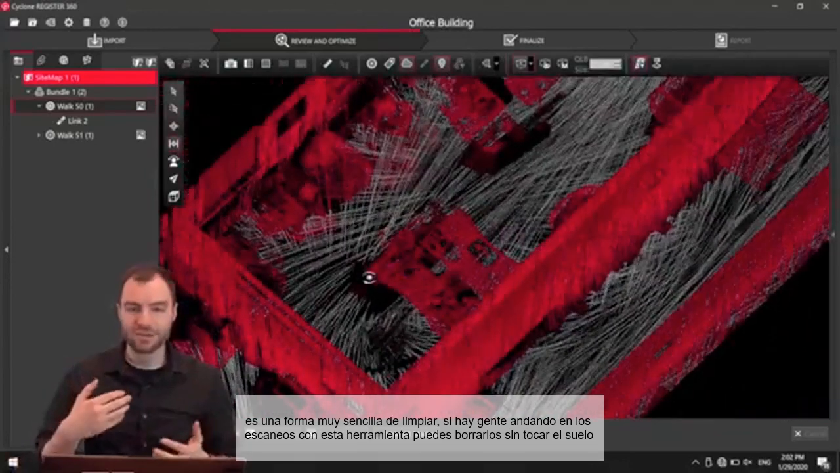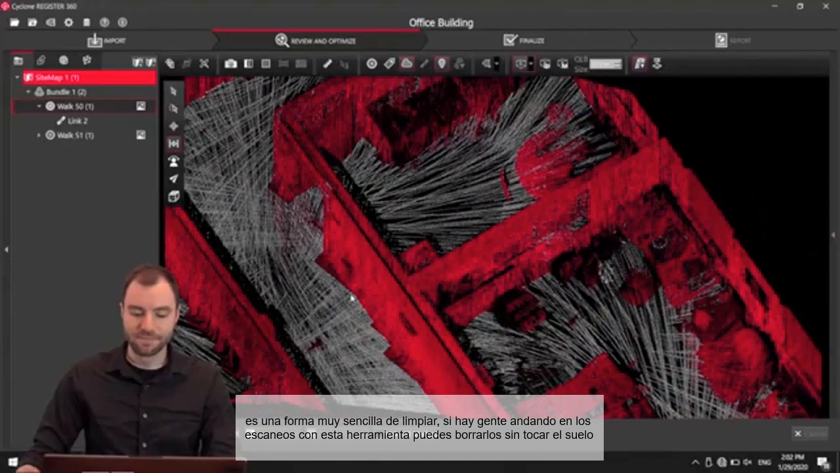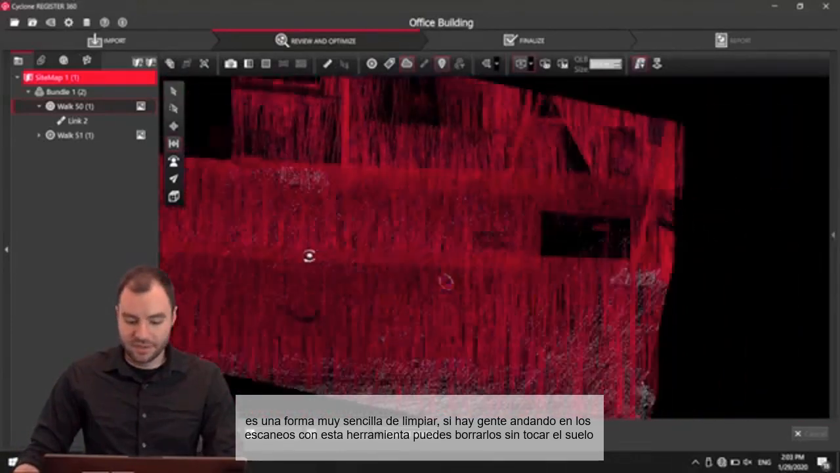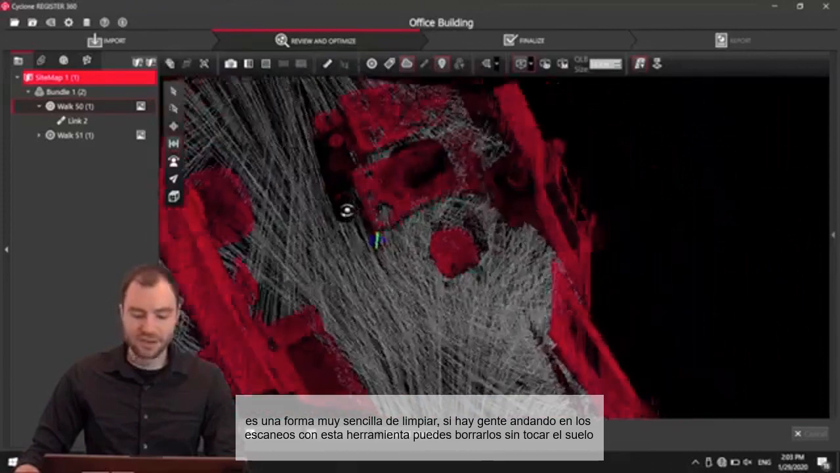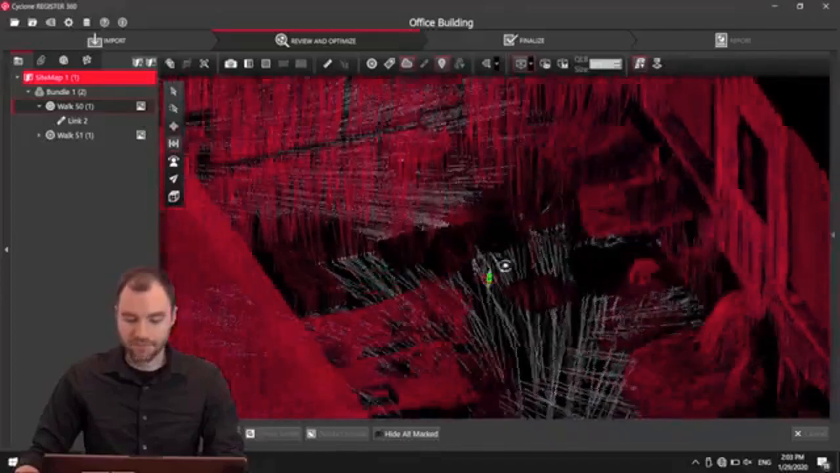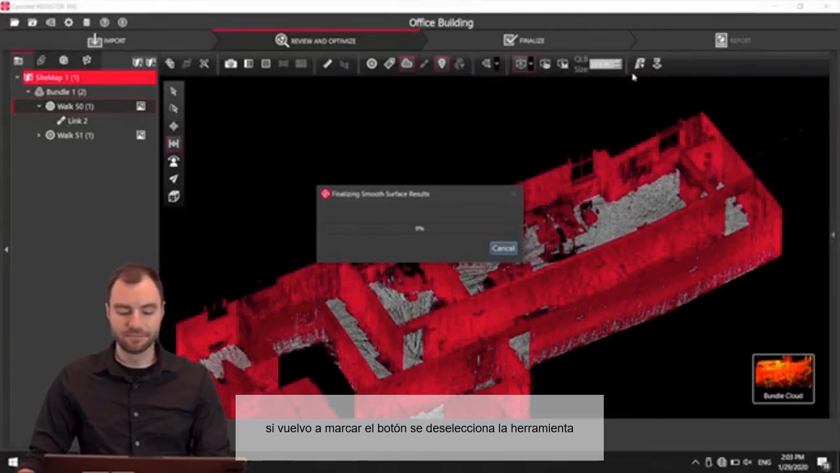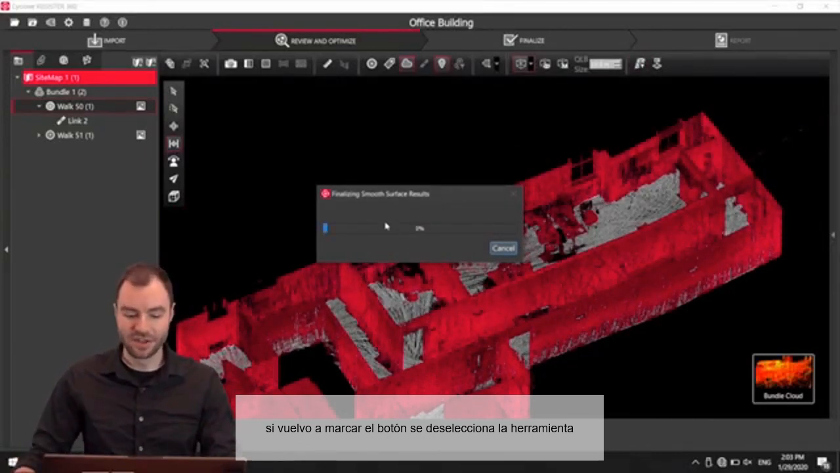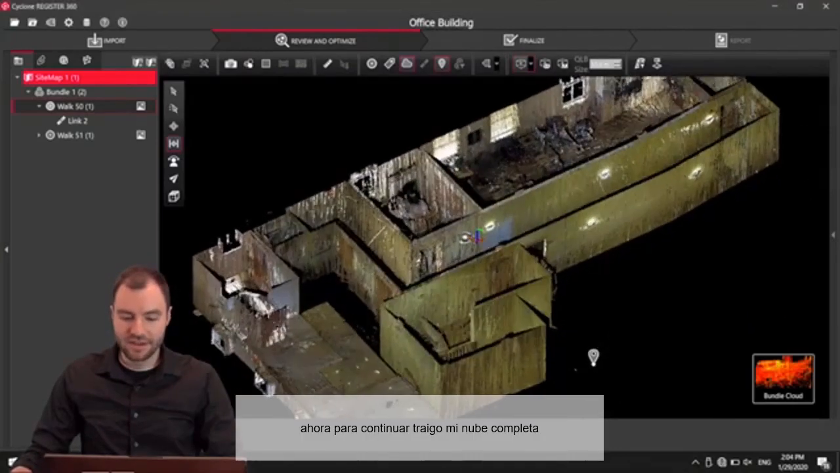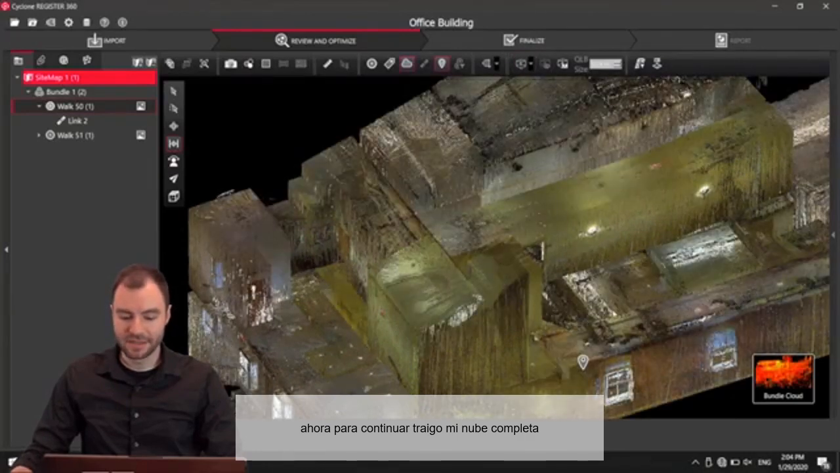If there's people walking through your scan, it's really easy just to find the floor like this and delete, just fence in the people and delete the people, and it won't even touch the floor. Once things look good, this looks pretty okay. I can go back and click smooth surface, and it'll basically close out of this smooth surface tool. All right, so now I can go ahead and bring back my entire cloud.